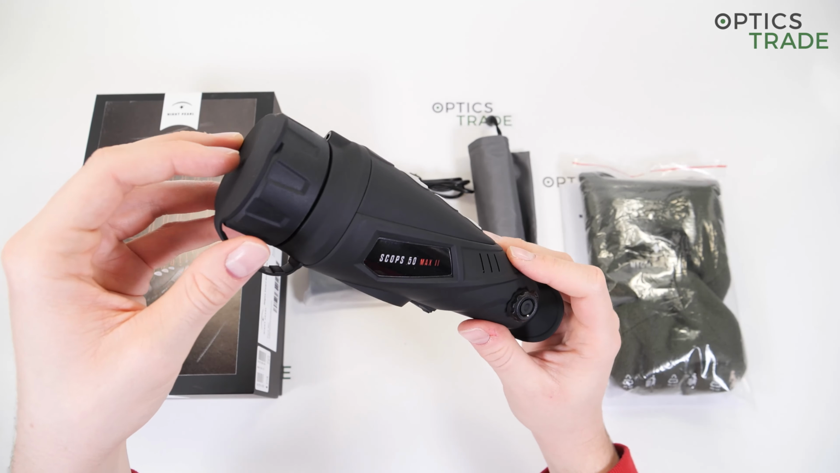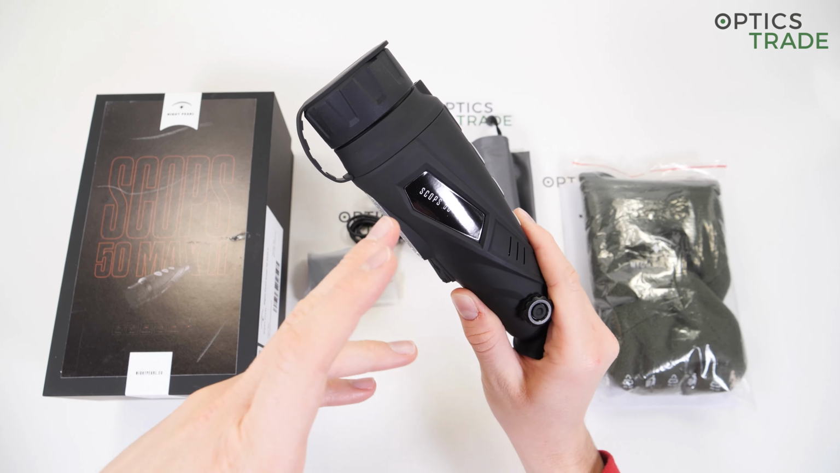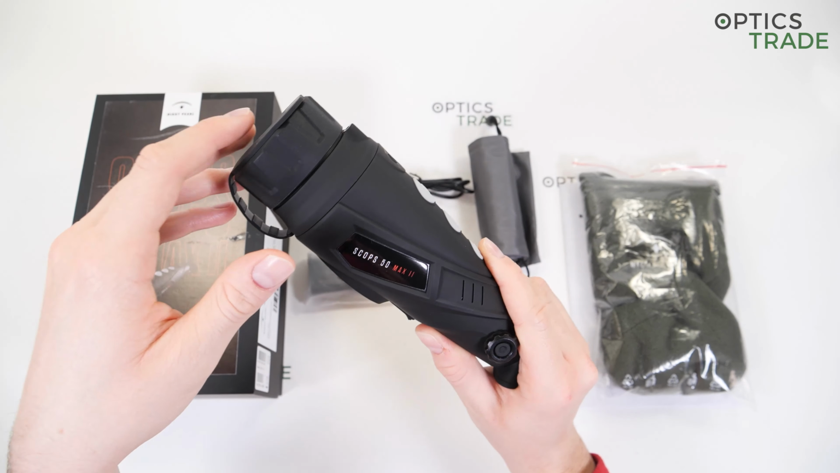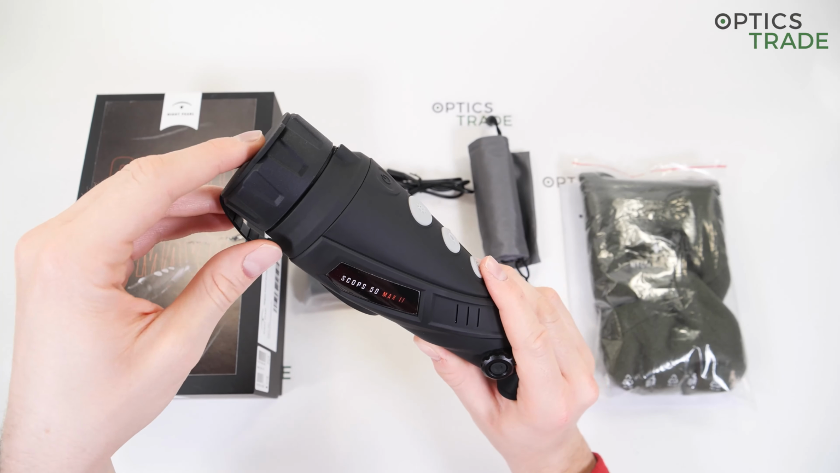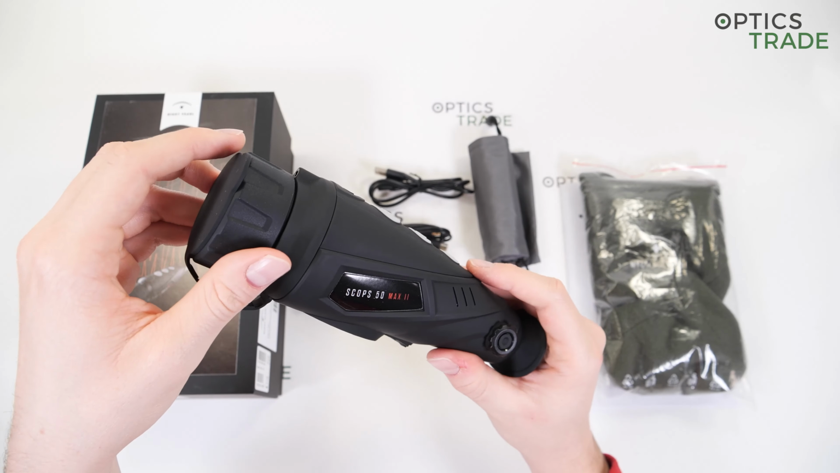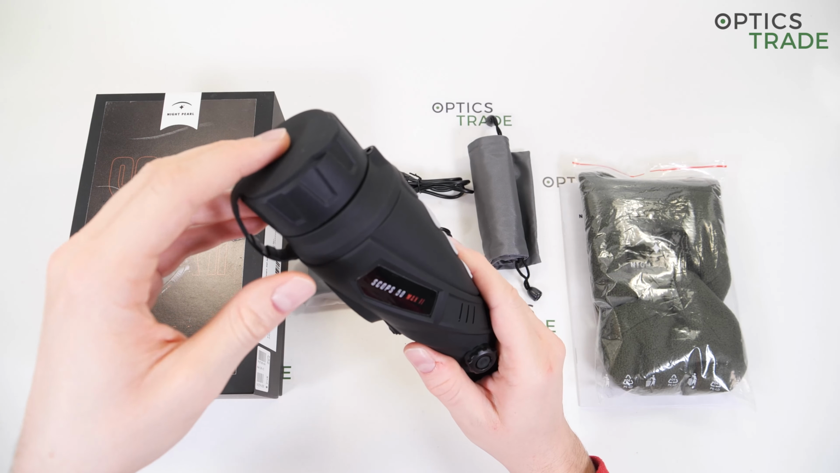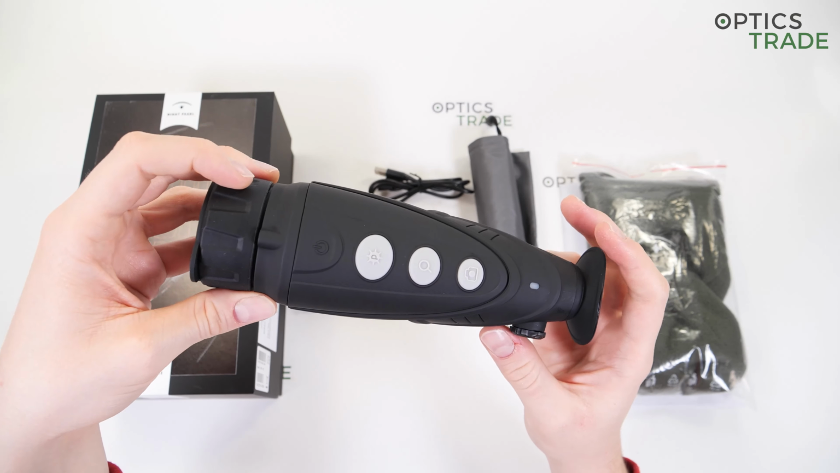This device has a narrower field of view than its smaller counterpart, the 35 Max 2, and the base magnification is bigger than with the 35 model. It starts at 3, and then you can use 2 times or 4 times digital zoom to go all the way up to 12 times magnification.